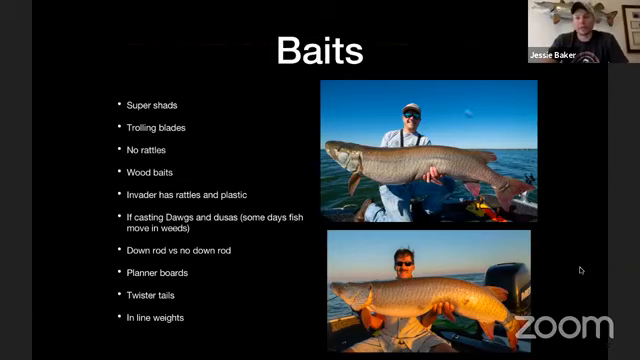I do like to run a down rod when it's rougher. I think the rougher the water, the more likely I am to put a down rod in. If it's calm, I like to just get the boards out away from the boat, and not be so much in the fish's face. And again, that's the thing with watching your electronics. Just see where those fish are relating. It'll change from day to day.